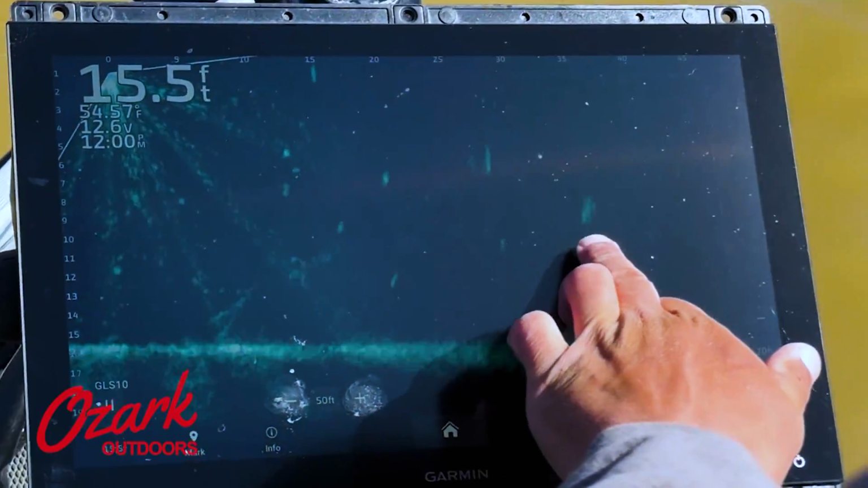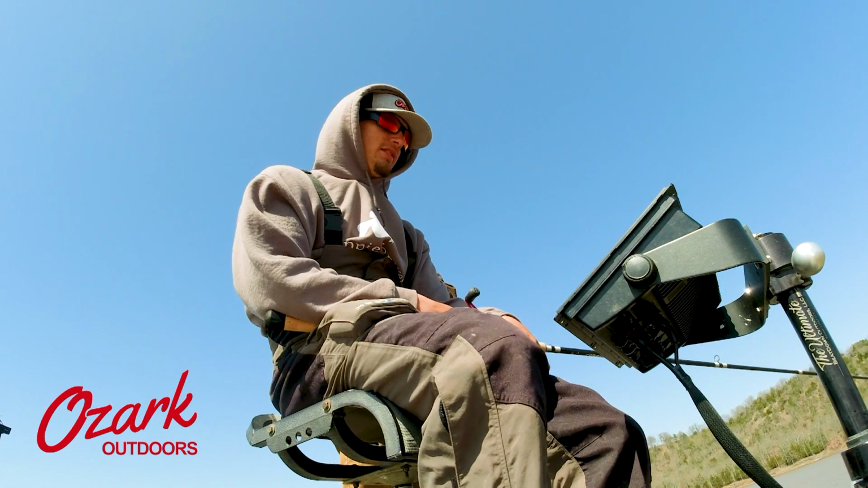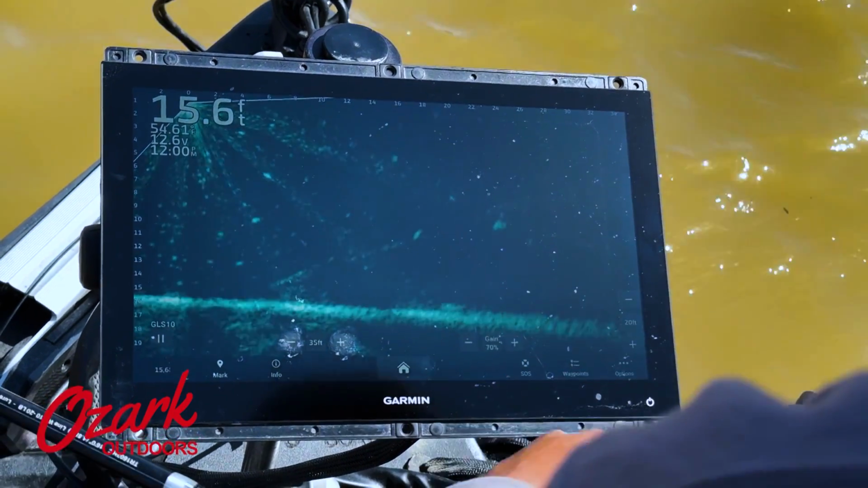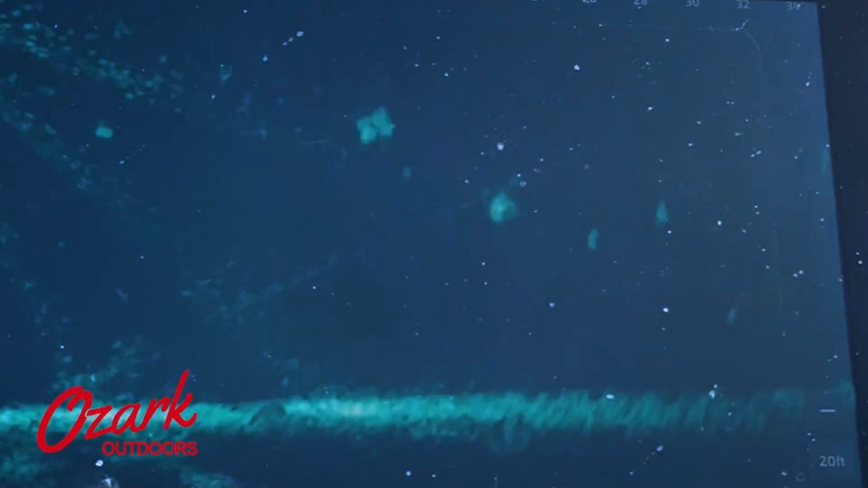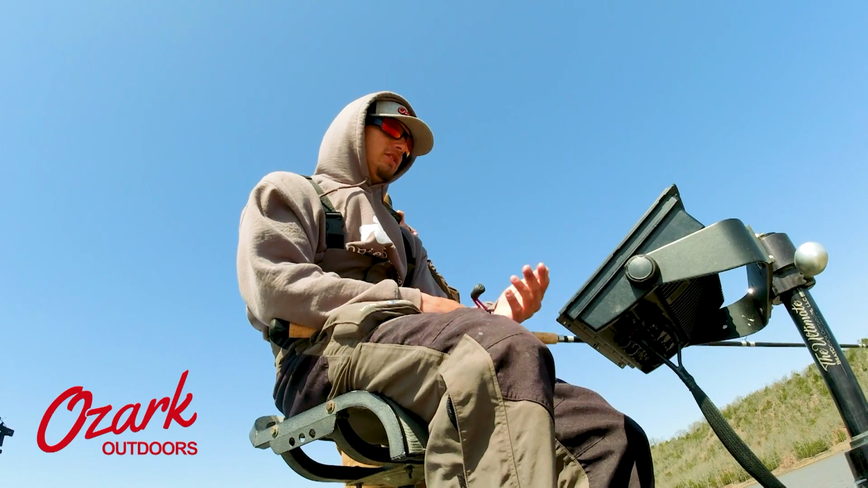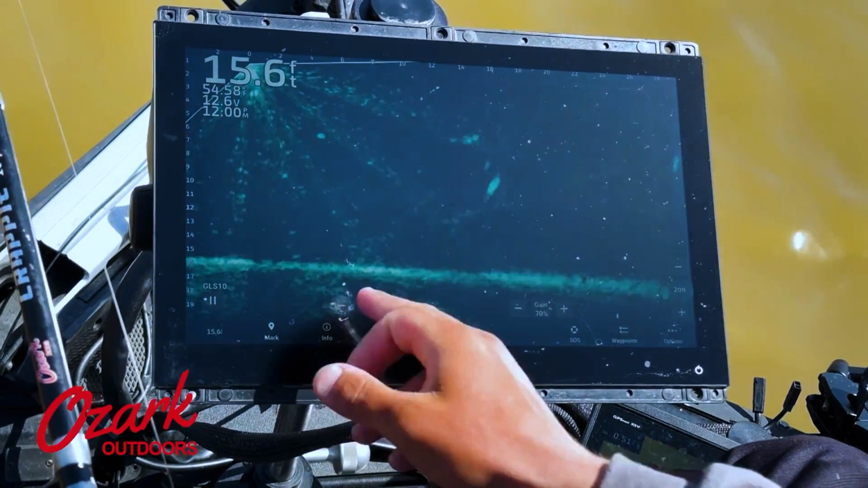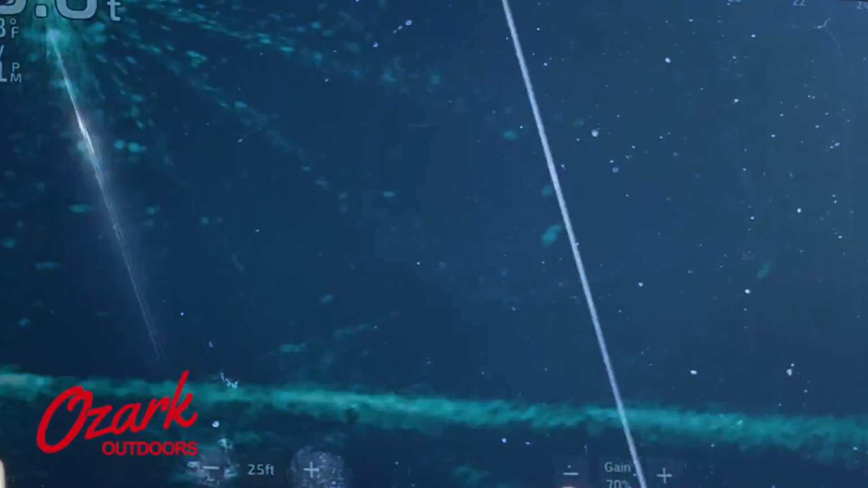So this is a big return right here. It looks like a crappie at distance, and as I start ranging in, I'll get a better image of it. The only thing I don't like about this fish is that his head is somewhat sloped down. It's got the right shape to be a crappie. It's showing me the right things. With a fish like this, you just have to check it and see.